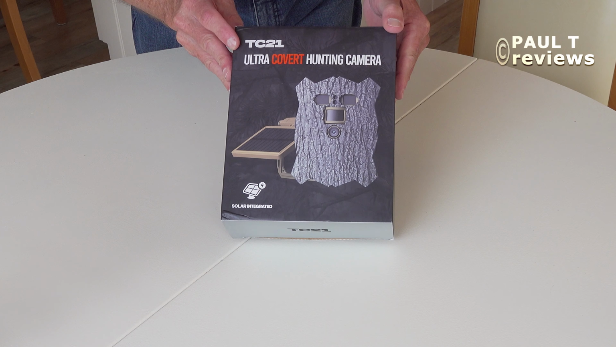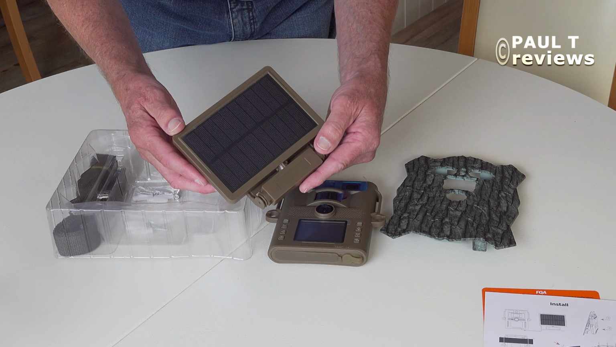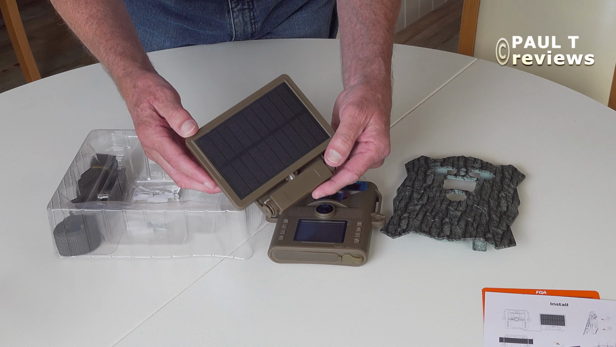It's only got an integrated battery because it also has a solar panel. It's quite a large solar panel, isn't it? And we'll be having a closer look at this solar panel in a minute. We've got screws and a roll plug if we want to attach it to a post. Two straps, one for the camera and one for the solar panel, and a USB-C cable. That's both for charging and for transferring photographs.